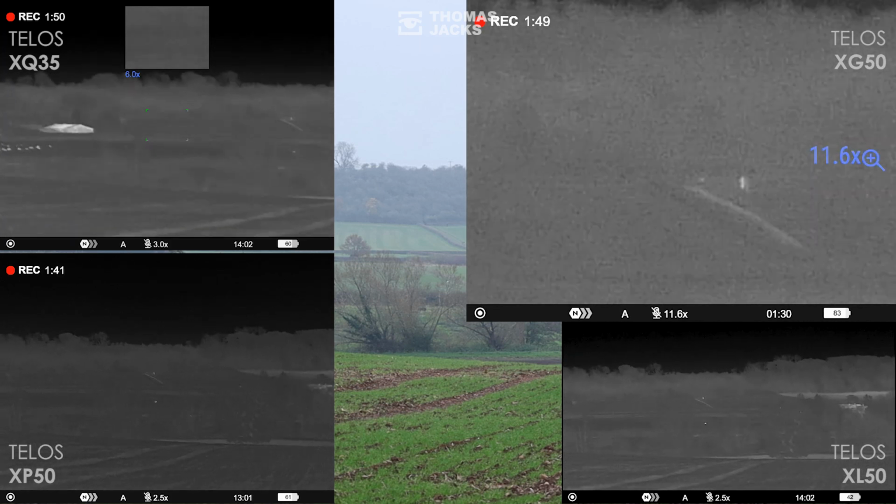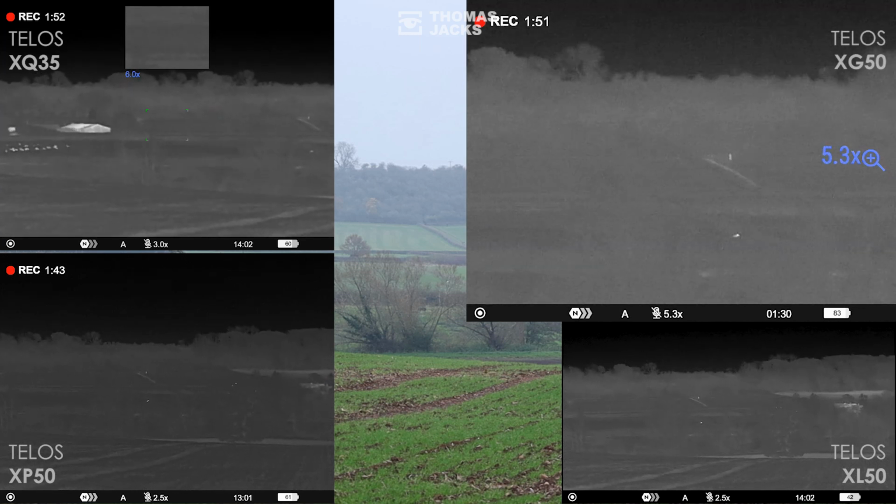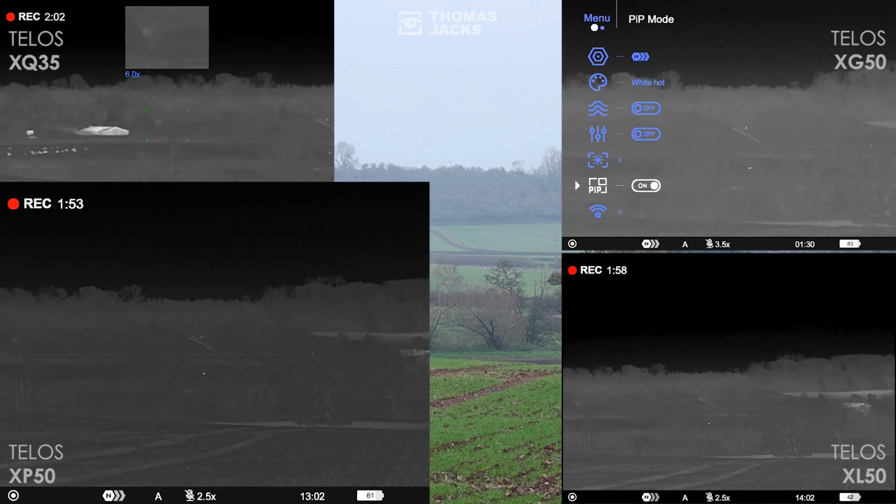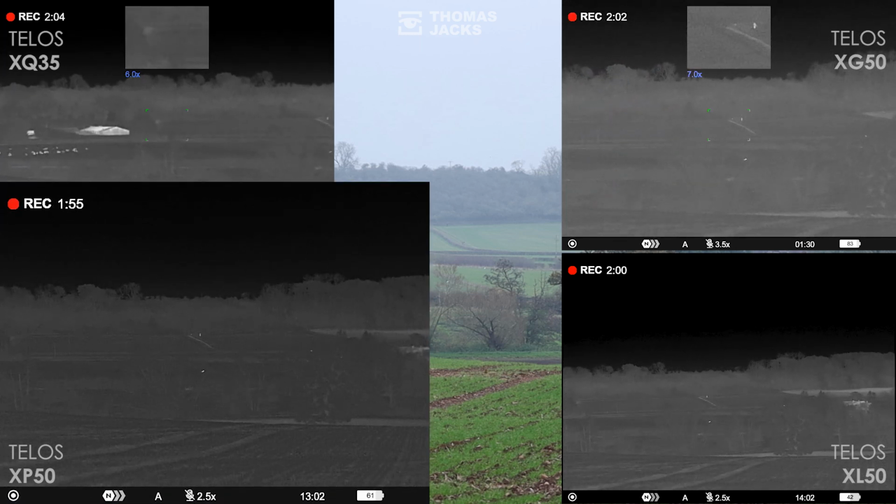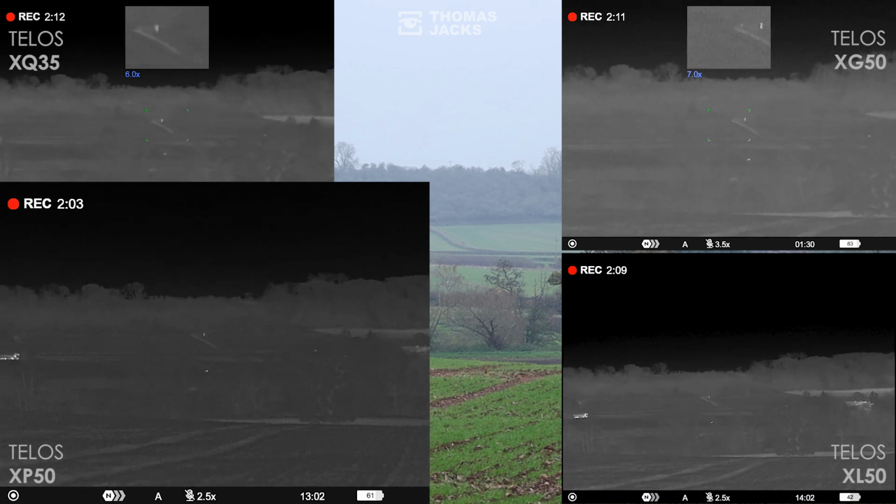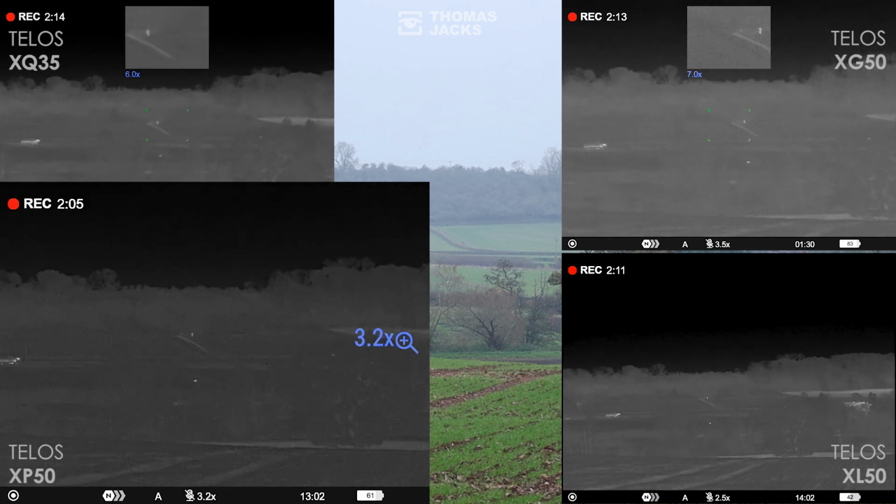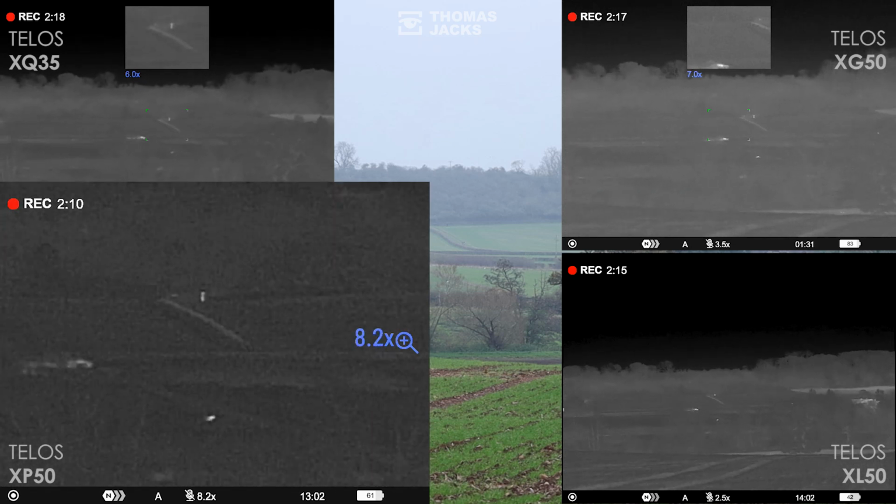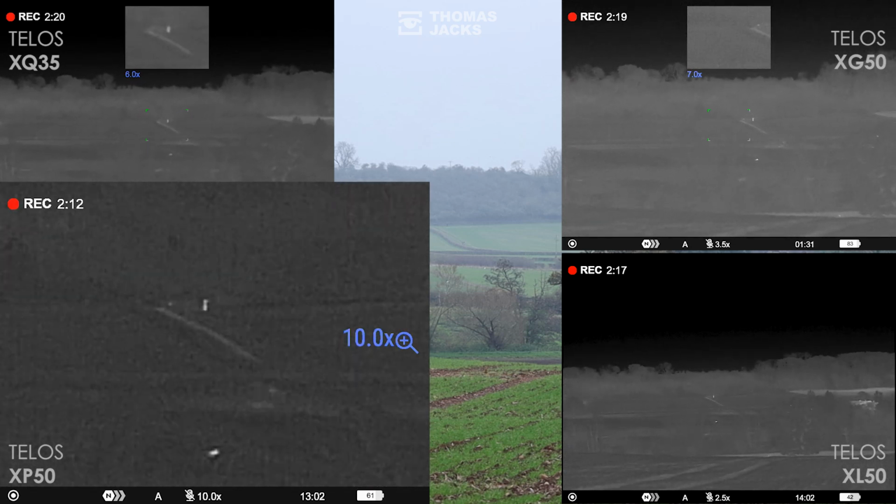Zoom back out, change to picture-in-picture, and we'll move on to the XP50. It's the same number of pixels as the XG, but what's clear is the better image in high humidity because of its sub 18 millikelvin NETD from its larger pixels. At base mag in these conditions I'd go as far to say it's got the clearest image. Let's zoom in, bottle of water, no problem. And possibly just a sense of the small hand warmer.